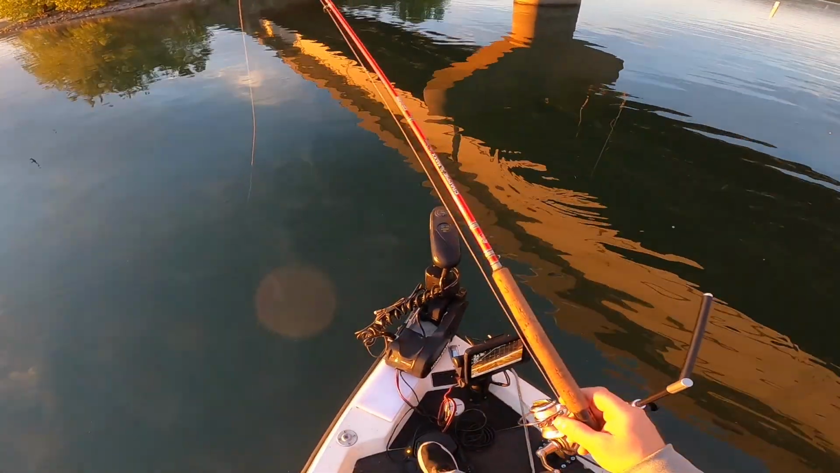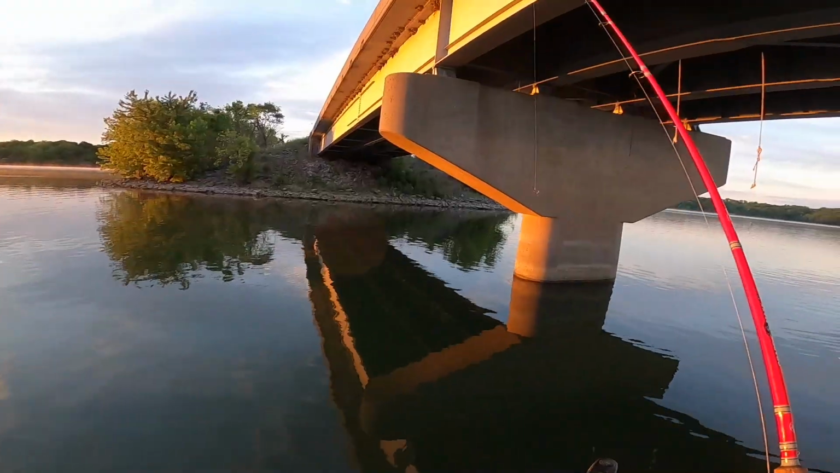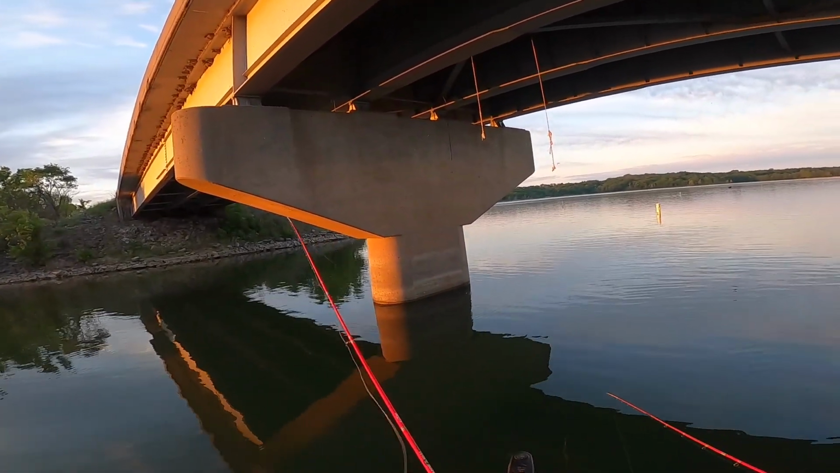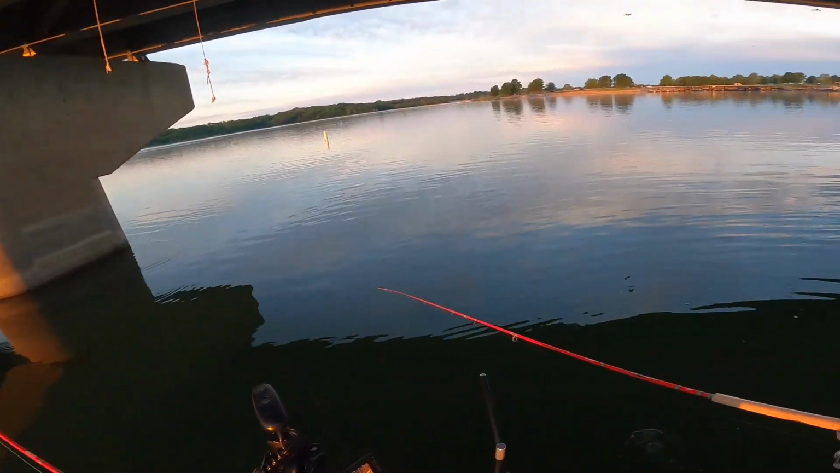It'll take a little bit of practice, but we're just gonna roll by this pillar and see what we see over here. We actually are probably gonna move down to that other bridge. I just wanted to start right here and show you what Livescope looks like and kind of just play around. I thought, we're here, we might as well.